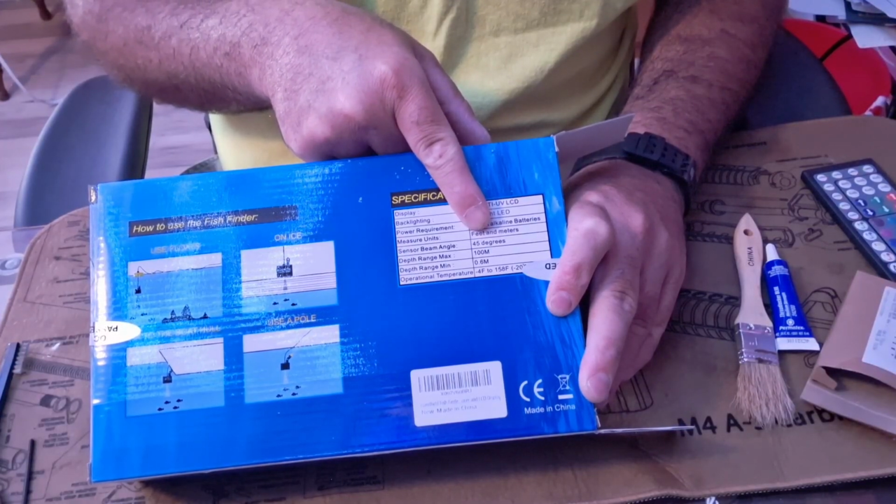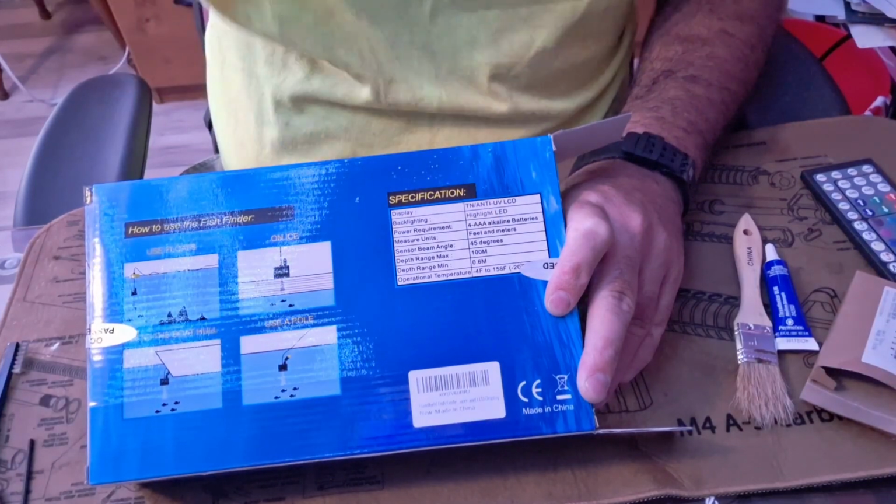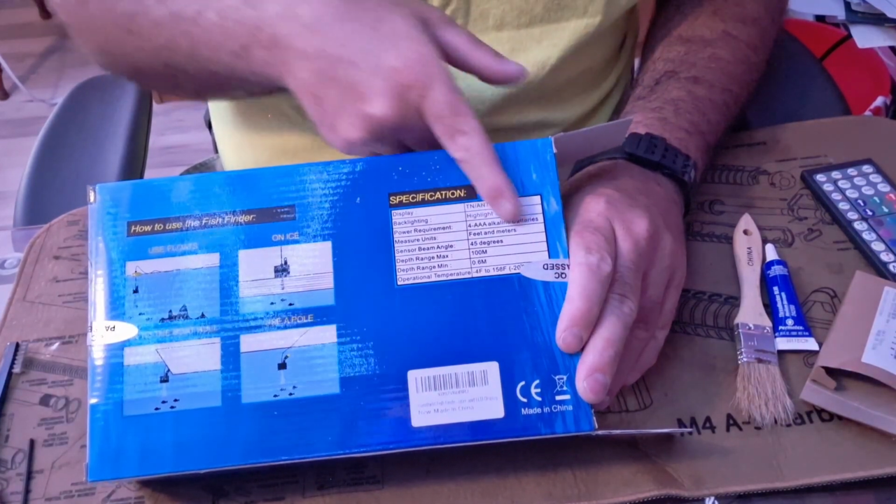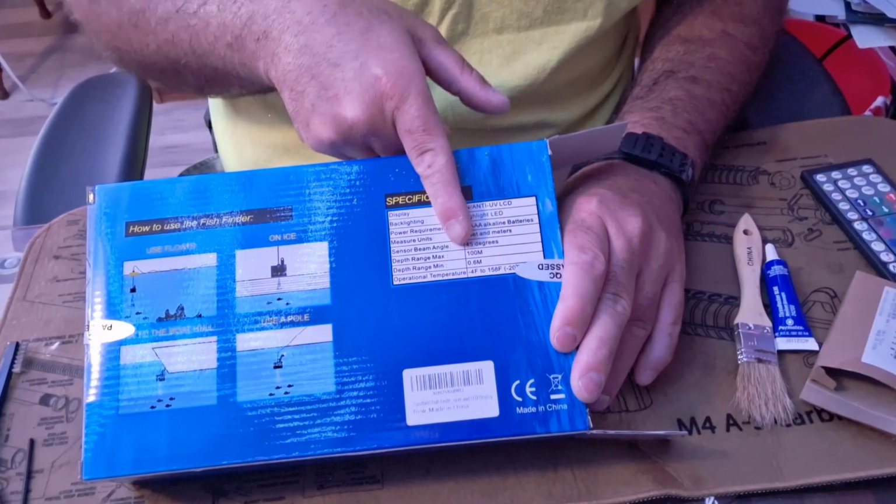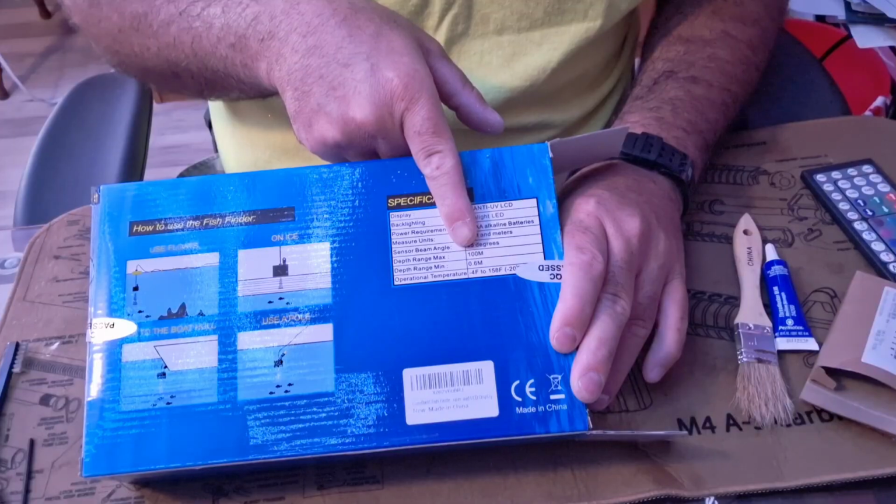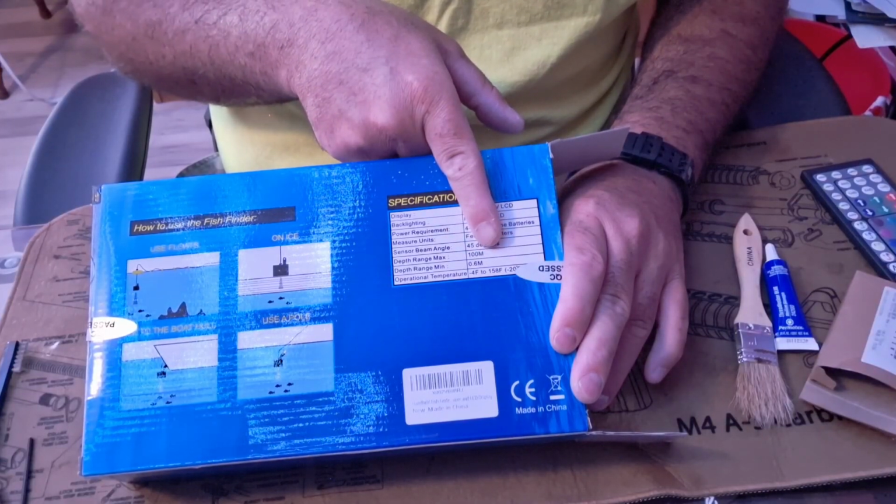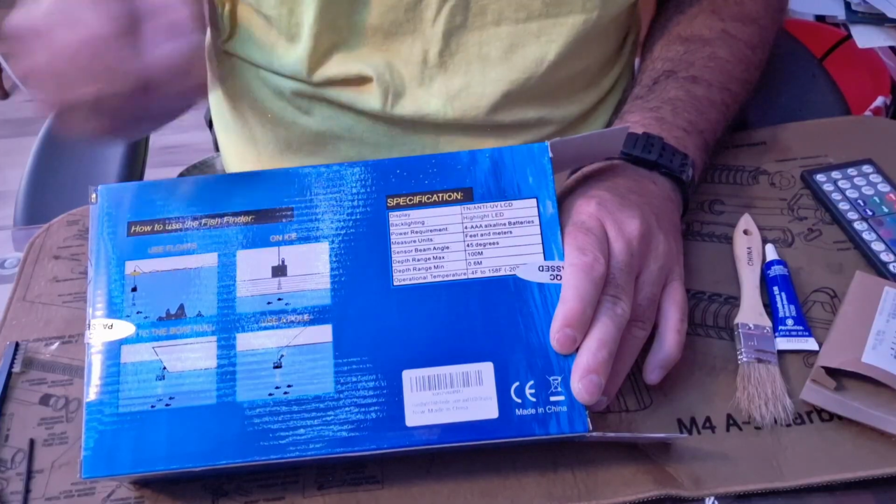The max depth, as we said earlier, was 100 meters to the minimum of 0.6 meters. The sticker is covering it, but it says in Fahrenheit it's usable from -4 to 158 degrees.